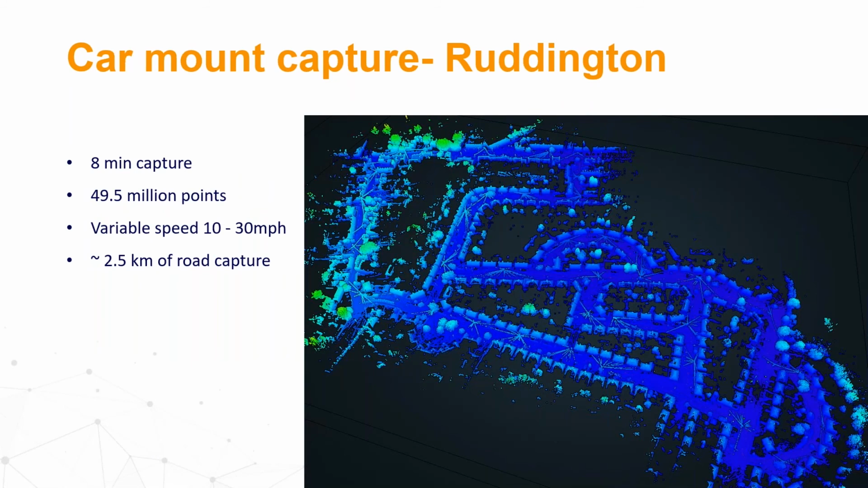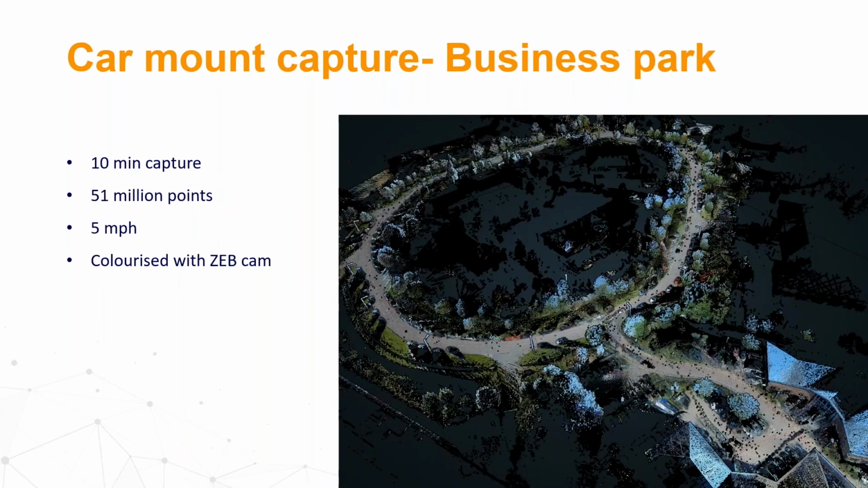Here you see one example of data captured in Raddington. That means in the industrial area where GeoSLAM is located near Nottingham. So you see a capture of about 8 minutes with some 50 million points with a variable speed between 10 and 30 miles per hour and capturing about 2.5 kilometers of the road. So you see that within 8 minutes, it's a nice area to cover.